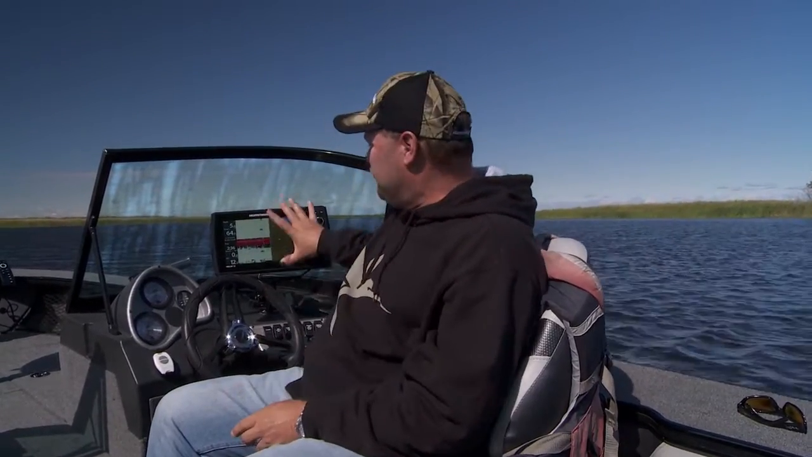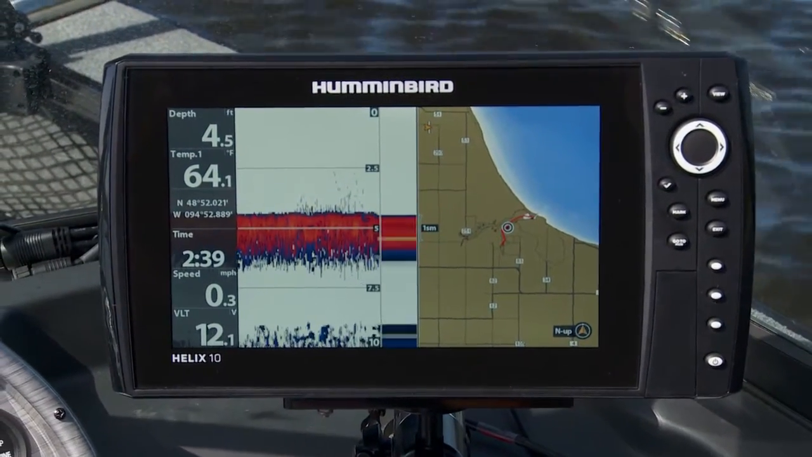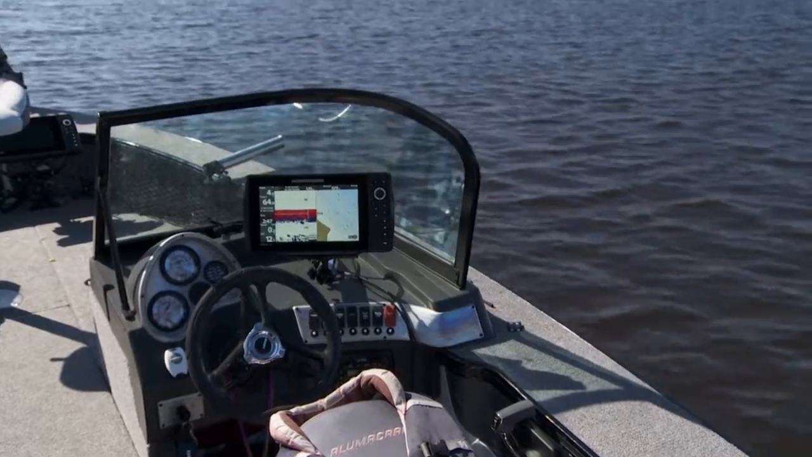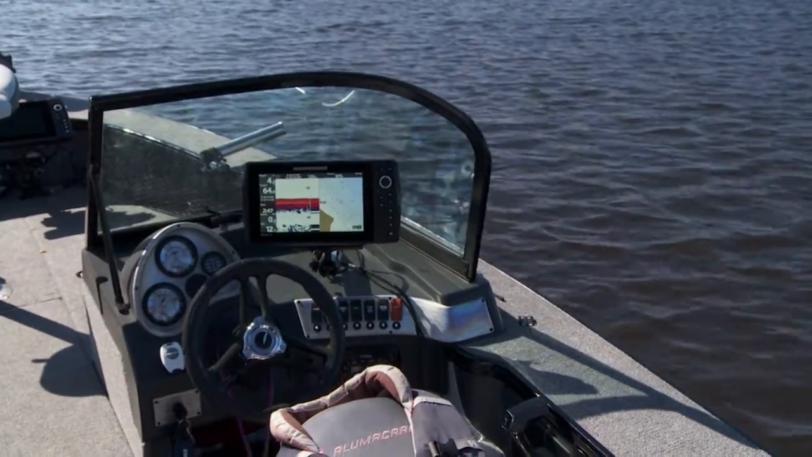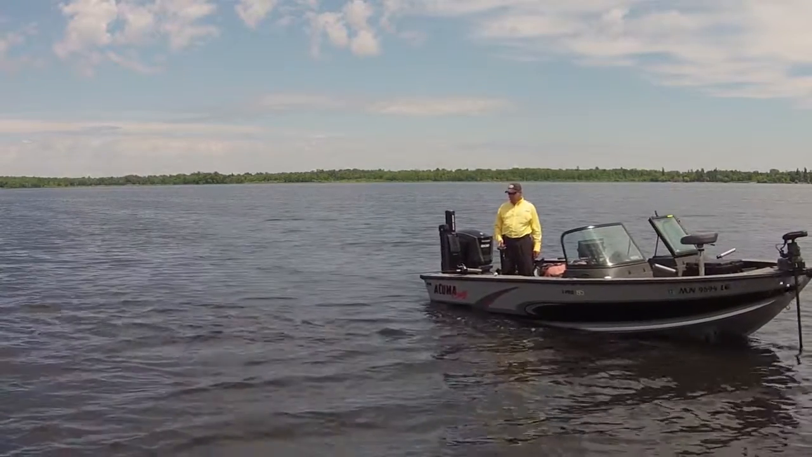It's got this bright, clear screen. I don't know that I've ever had a sonar unit that is this bright. It enables me to go to the back of the boat and be able to see it. It enables me to be over here and be able to see it. I can wear my polarized sunglasses and I can still see it. And let's face it, that's tough with a lot of the units out there. This thing is bright, it's clear, and it's wide.